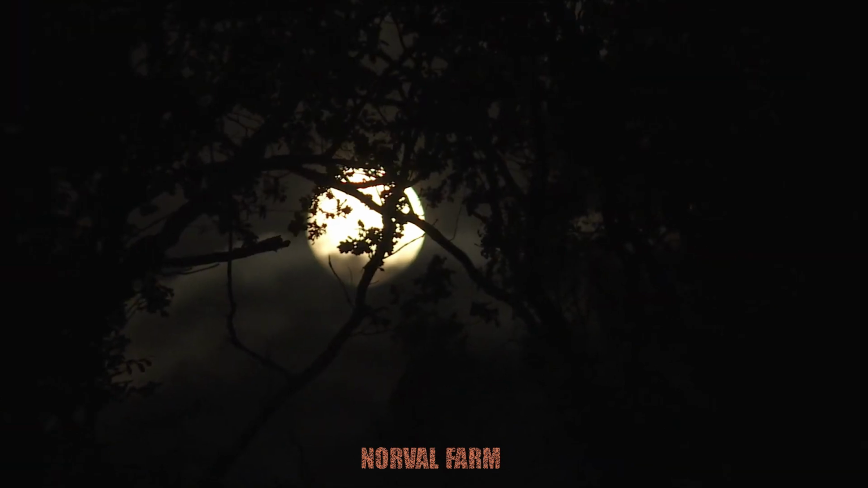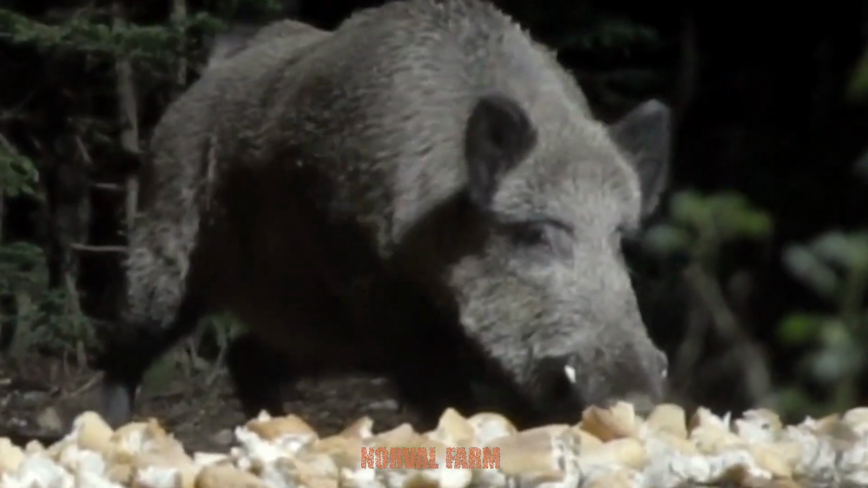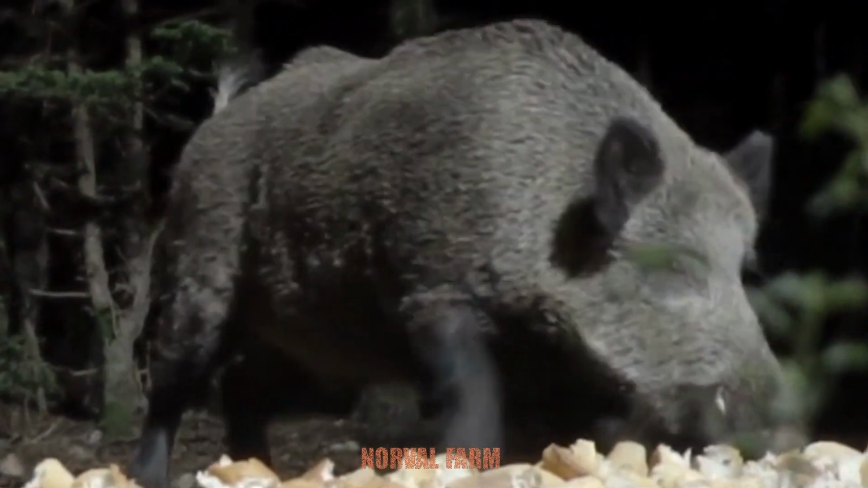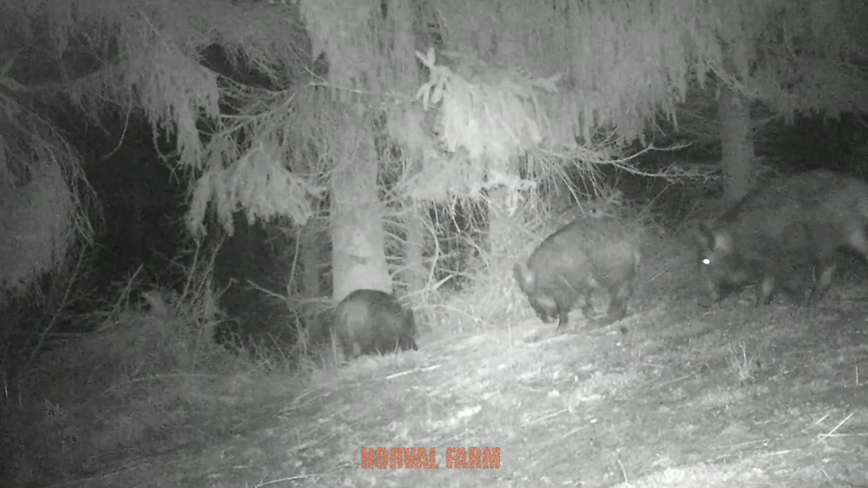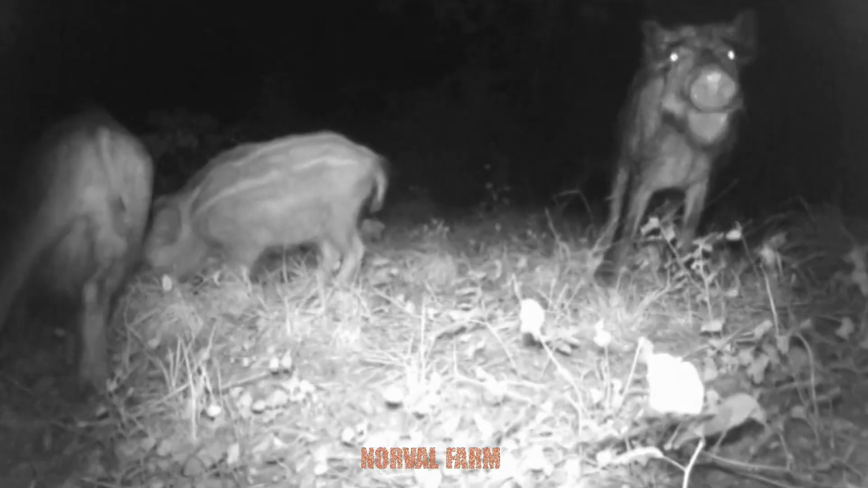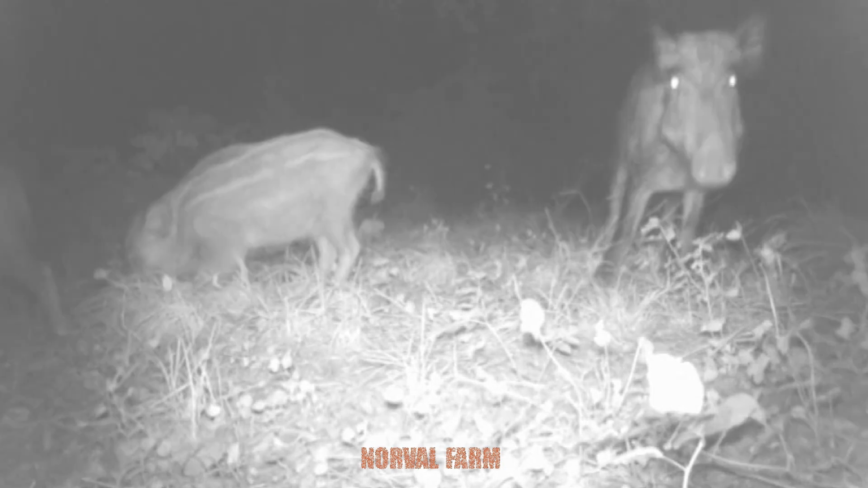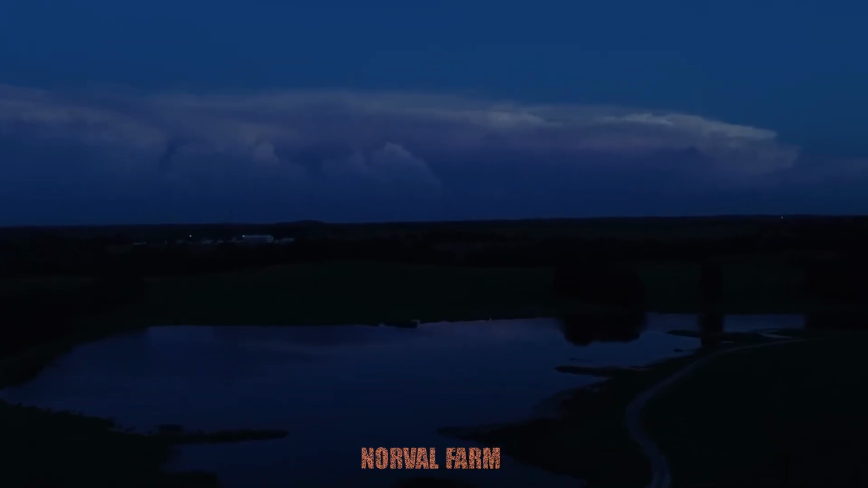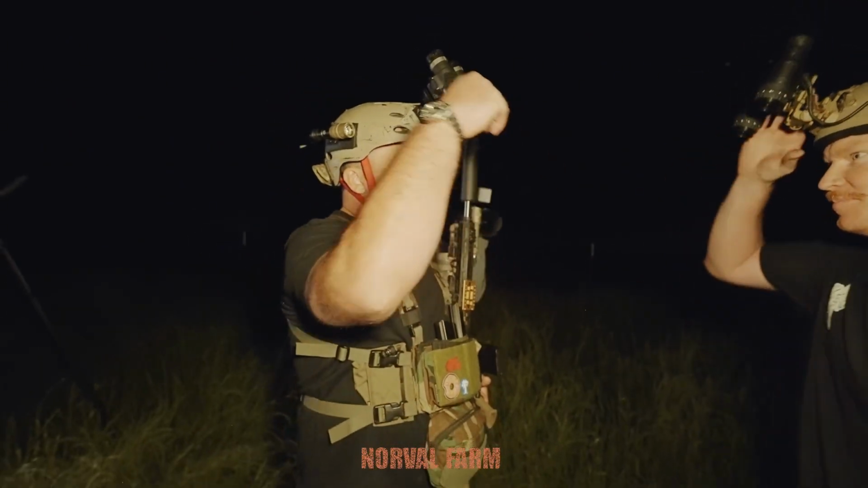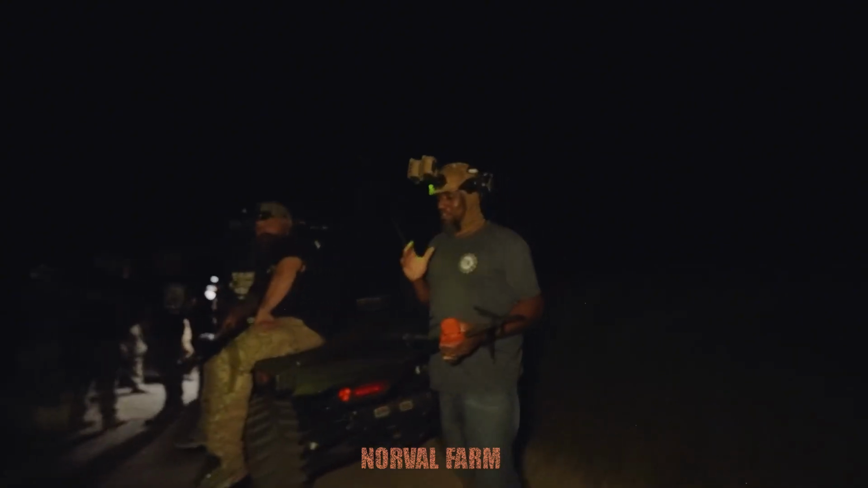First, join us as we step into the chilly night of rural America, where giant wild boars exploit the cover of darkness to ravage fields and livestock pens. Guns, thermal binoculars, infrared lights. Everything has been meticulously prepared for a heart-pounding hunt under the moonlight.